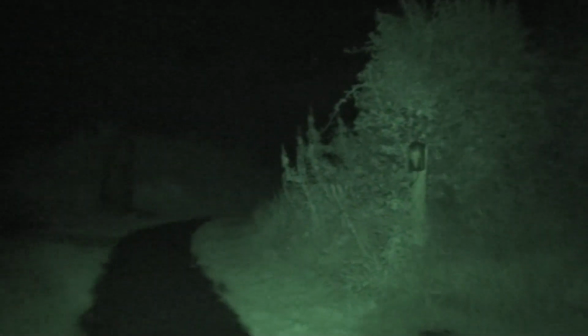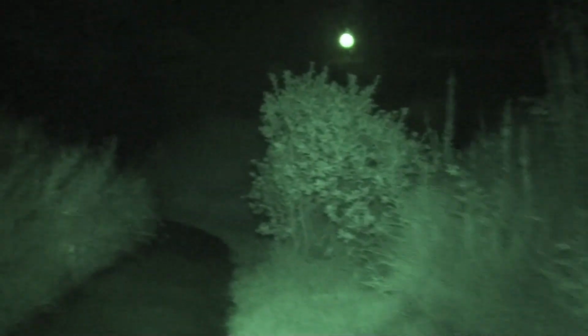Right in front of you is what seems to be a representation of the tomb. Oh, I'm actually wrong. I'm ahead of myself. That's just a big mound of grass.